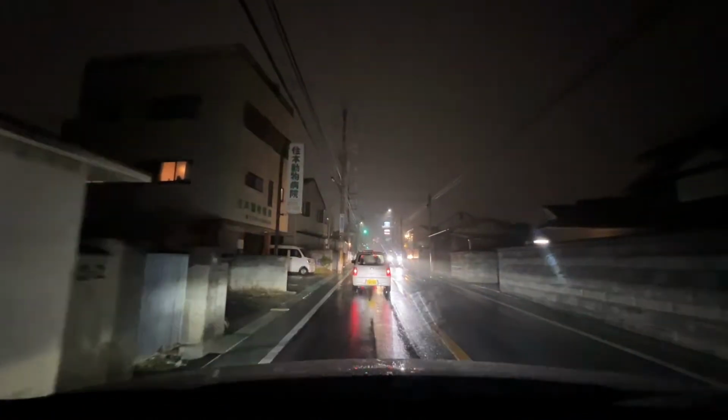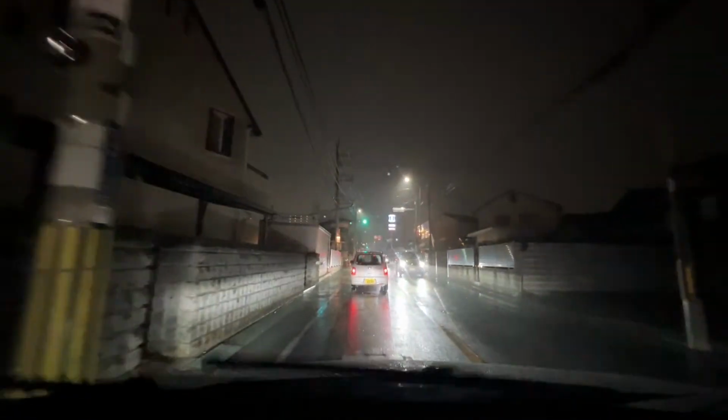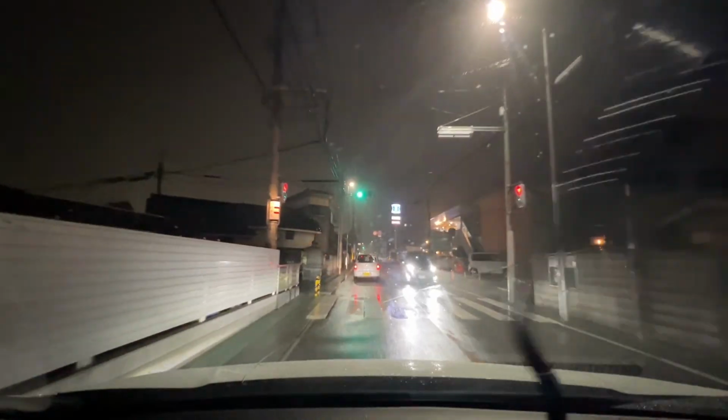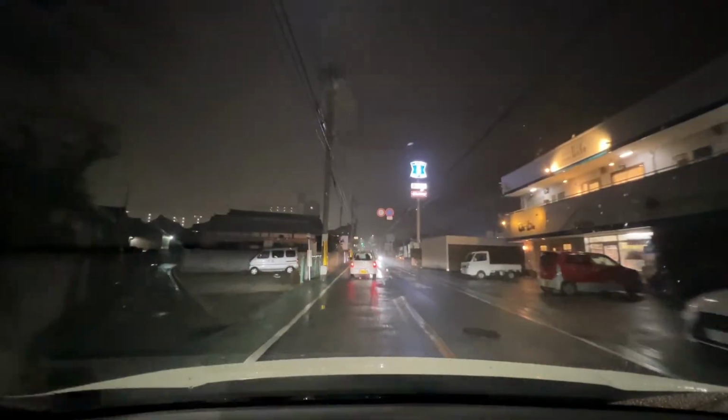In Japan, they use kilometers per hour when they drive. So actually up here, there's a sign with a 40 inside a red circle, which means the speed limit here is 40 kilometers per hour.